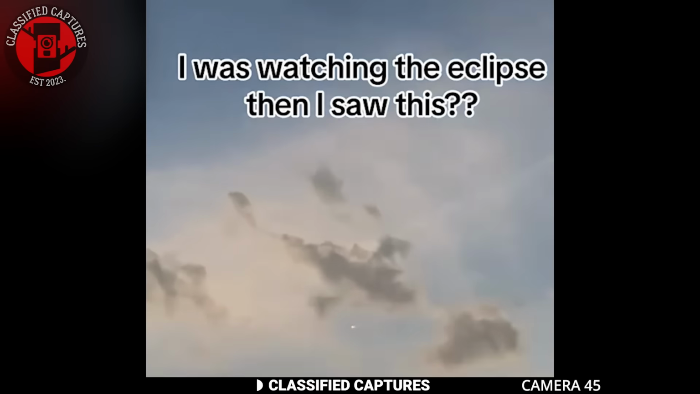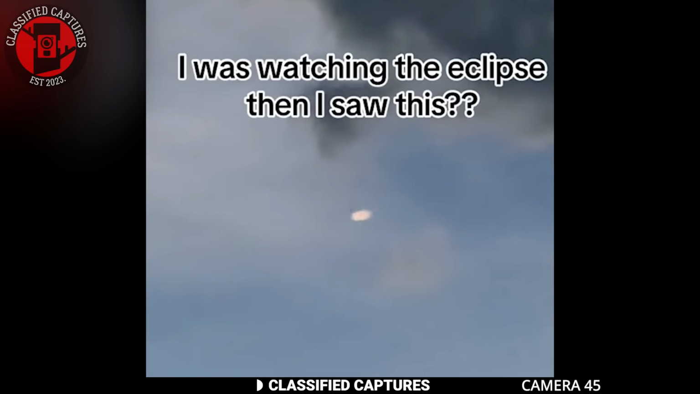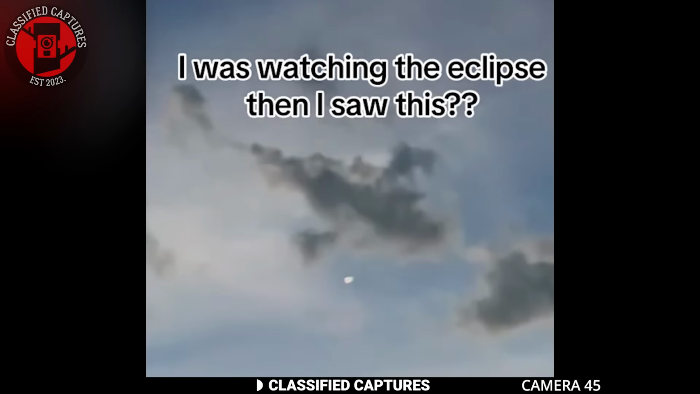The flaming orb could potentially be explained by natural phenomena such as a rare atmospheric condition or a meteor. Sometimes natural events can take on unexpected appearances, especially when viewed through the unique lighting conditions of an eclipse. However, the presence of a dark humanoid figure standing atop the orb complicates this explanation. Personally speaking, I don't know what to make of it. Can you?